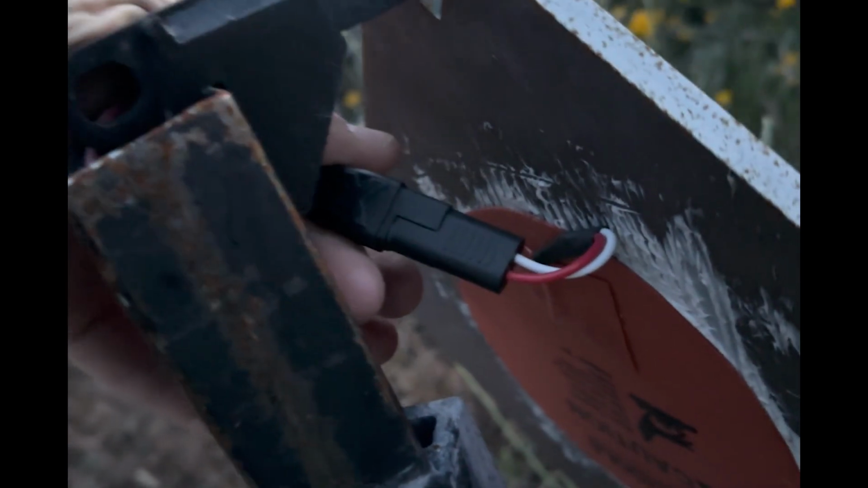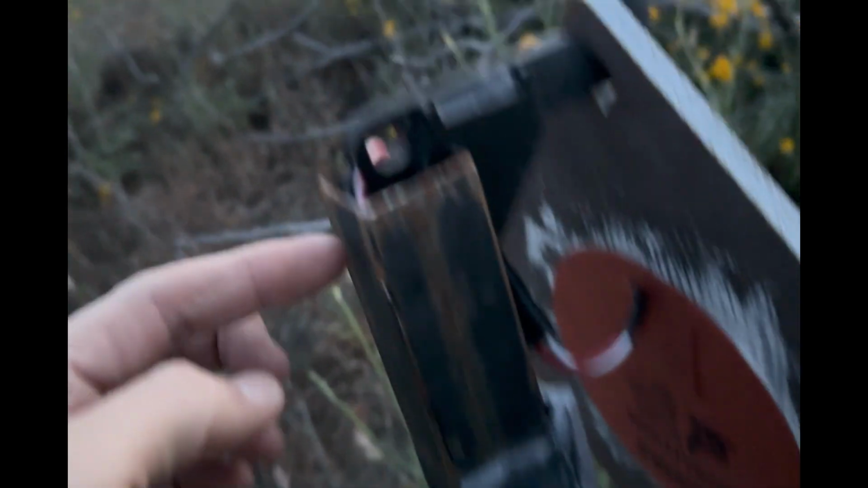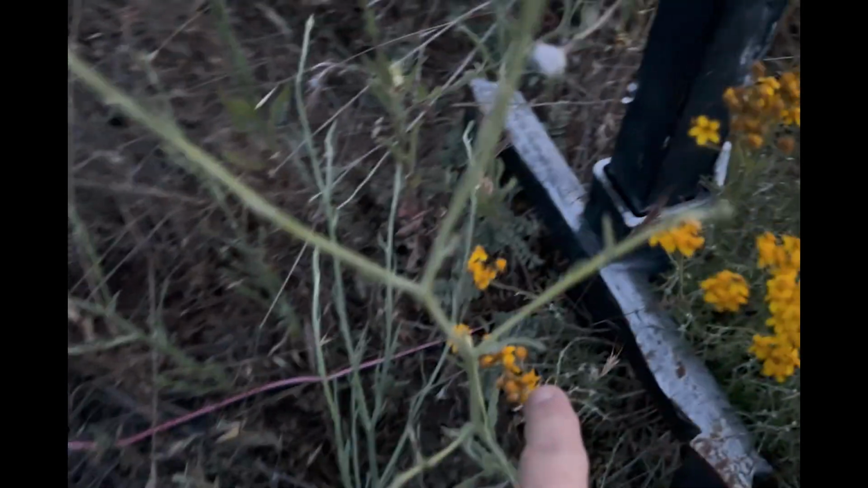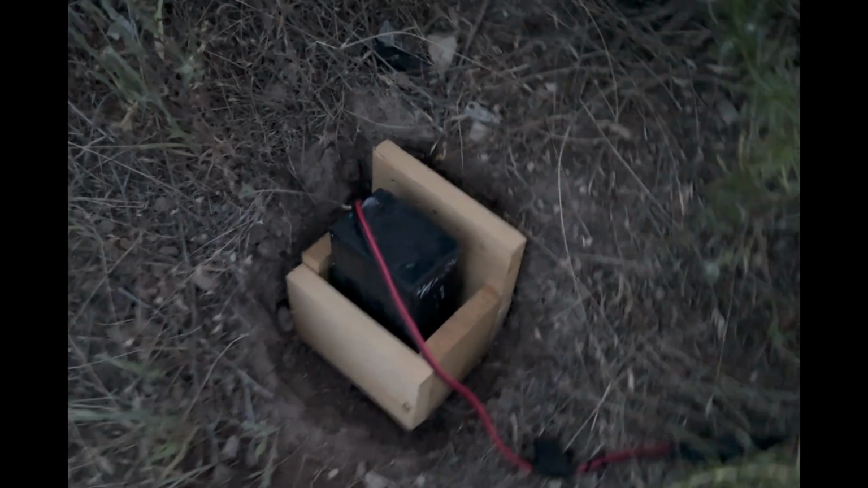What these have is a little SAE connector, so you can just run a cable. In this case, I'm running it down through this armored post into the ground, and then I kind of jerry-rigged an extension that goes behind the hill, over here to this little pit where I will just swap out the battery.